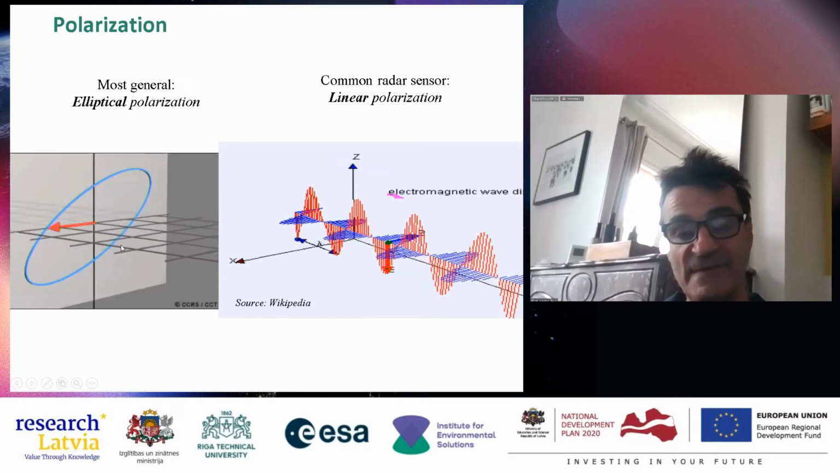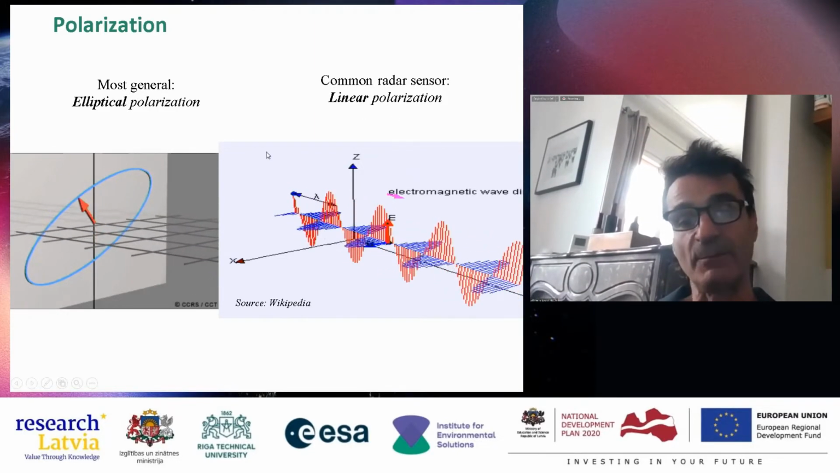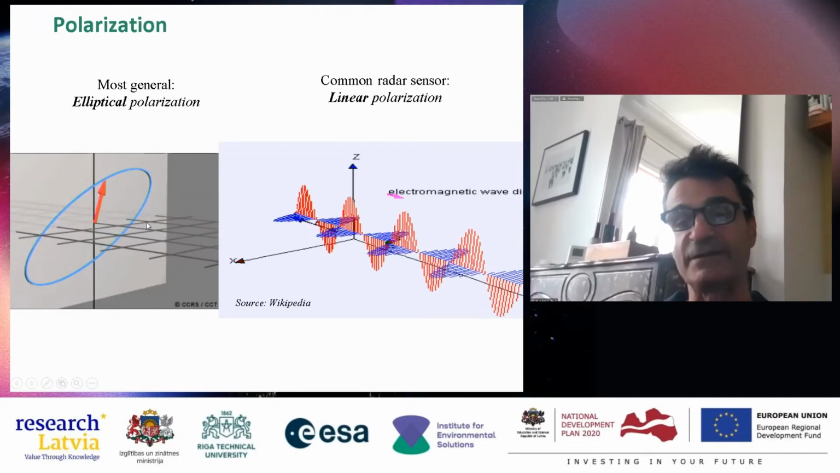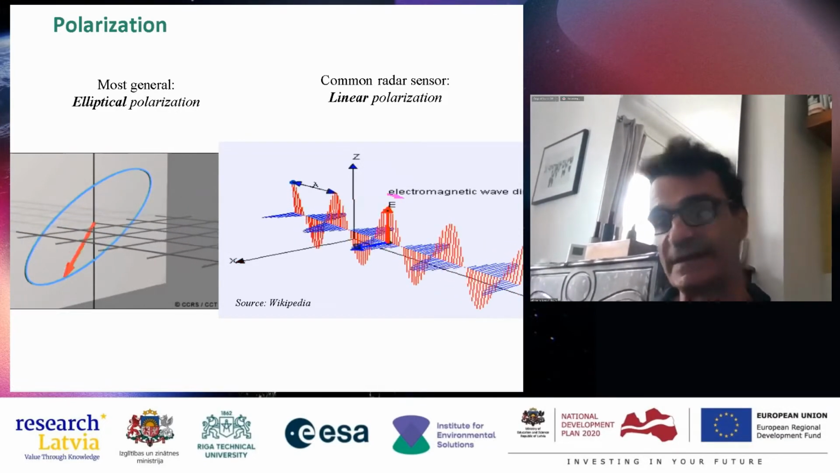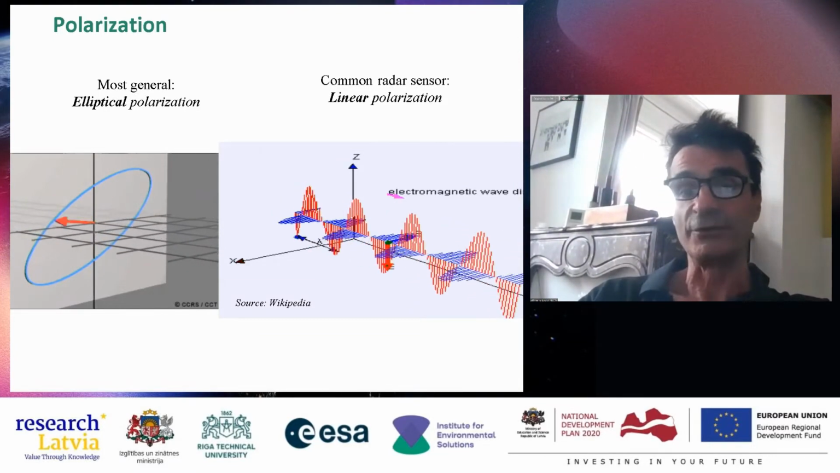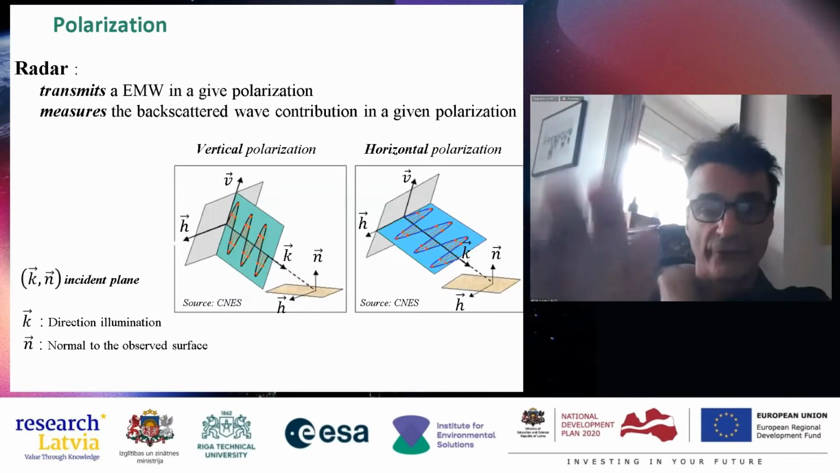And you can also have this ellipse totally flat, and in that case, you speak about linear polarization. And it is linear polarization that we speak about in radar remote sensing, because all the spaceborne radar sensors use linear polarization, as I was explaining.